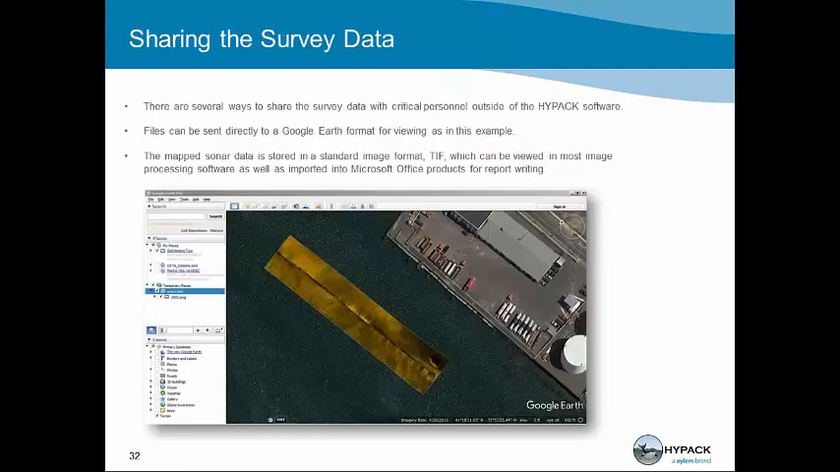Sharing your survey data. Up to this point, everything that we've discussed has been about entering divers into the water and recovering things. A lot of the tools in marine search are so that you can write reports at the end of it and know what you did, the lessons learned to get better, and to share your data with other customers or other environments. What we're doing here is we have the side scan data as a mosaic, and then we've exported it to Google Earth. The TIFF image can be viewed in Microsoft Office for report writing. It can be used in any of the paint programs, a lot of the CAD programs, but one of the nice features is that we can export directly to Google Earth.